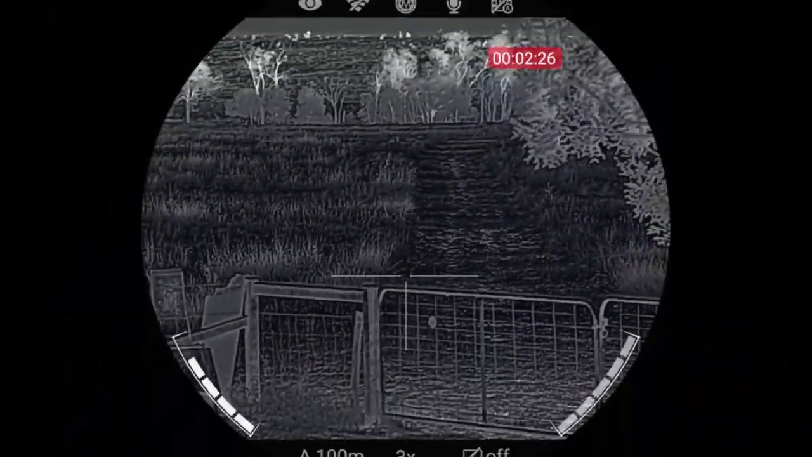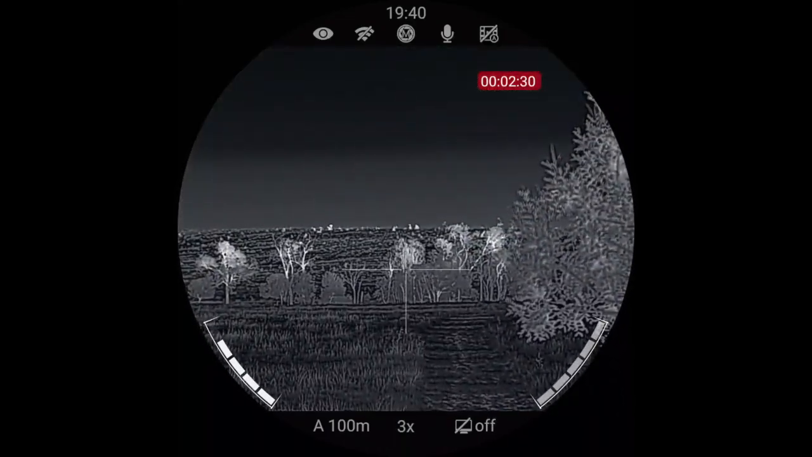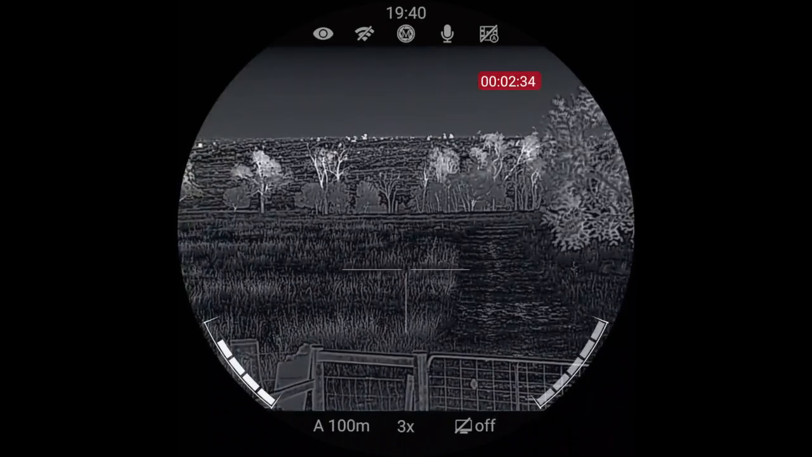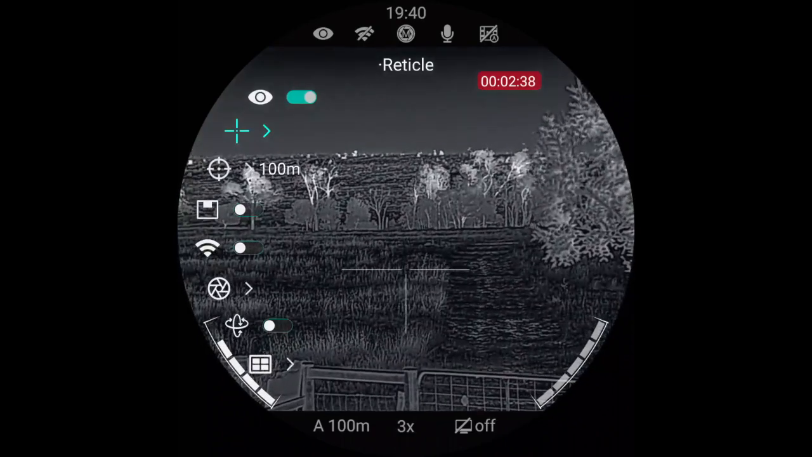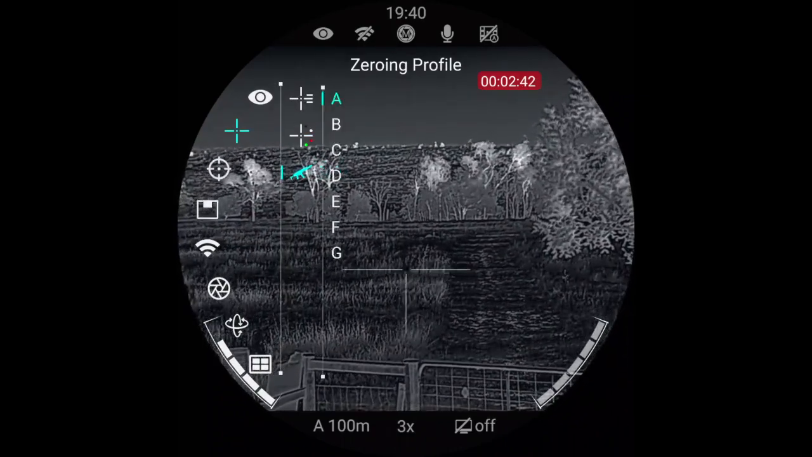So that's if I got it on white hot, but if I put it on black hot, I would probably invert the colour. So black crosshairs with a white cross. Okay, so now that it's gone out of the menu, go back into it. Then the next one here, you can get to your different profiles.